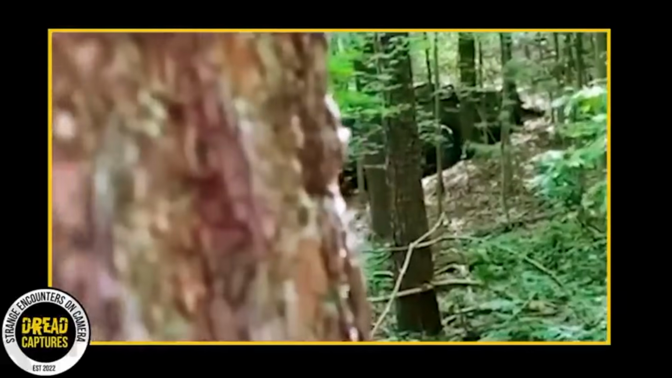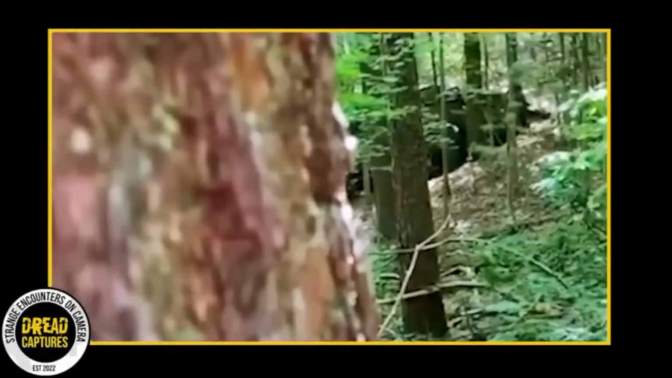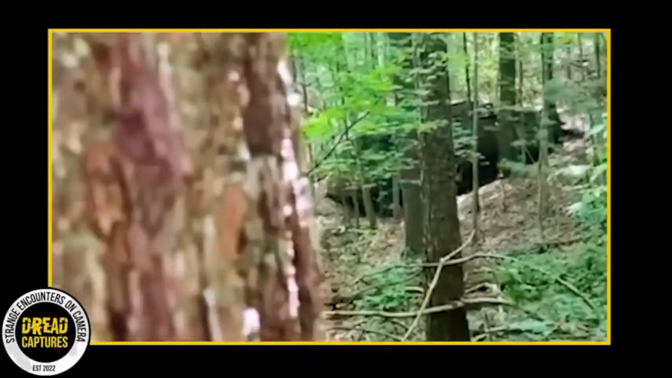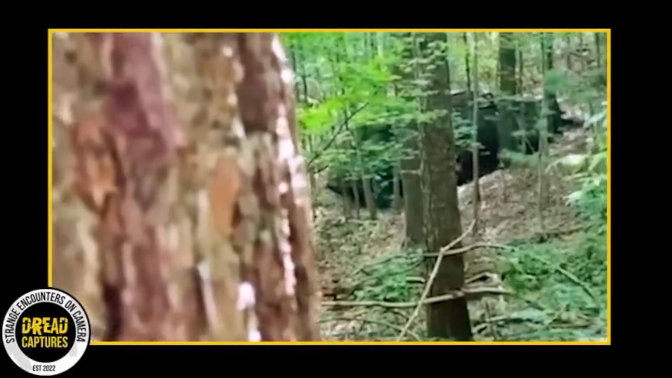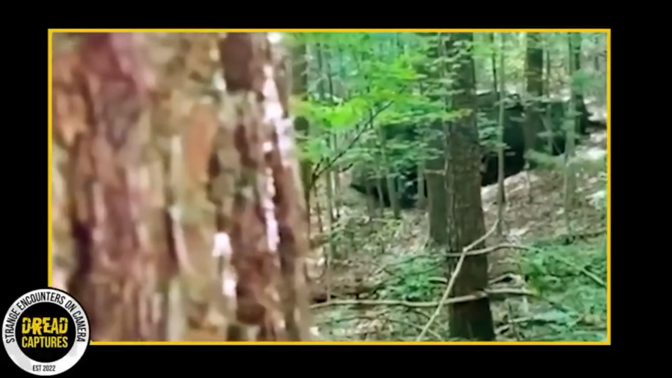If you really focus on the video, in the midst of the dense foliage, there's a mysterious dark figure. It's hard to make out the details because the video becomes blurry, likely due to excessive zooming. However, according to the man who recorded it, what he saw was a tall, ape-like creature, simply minding its own business.